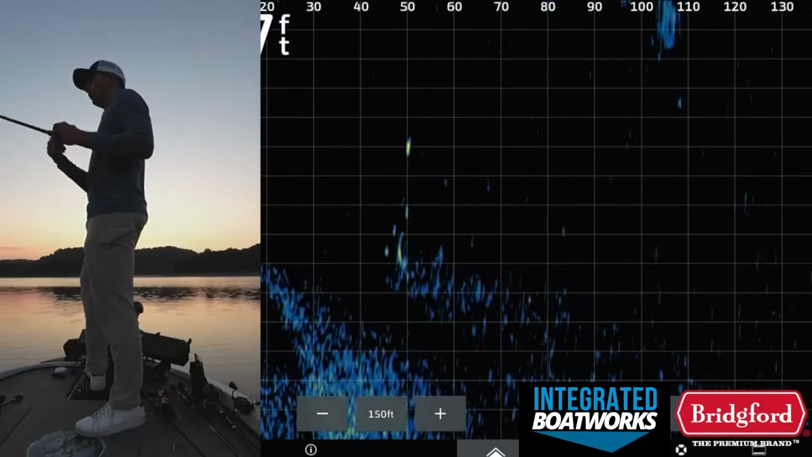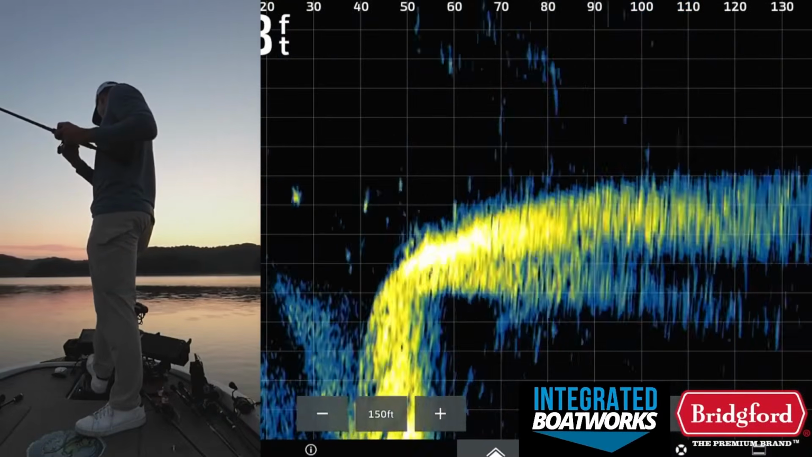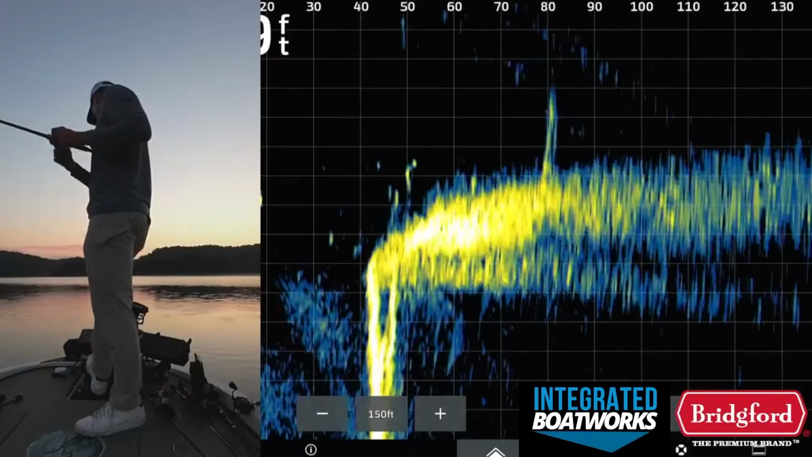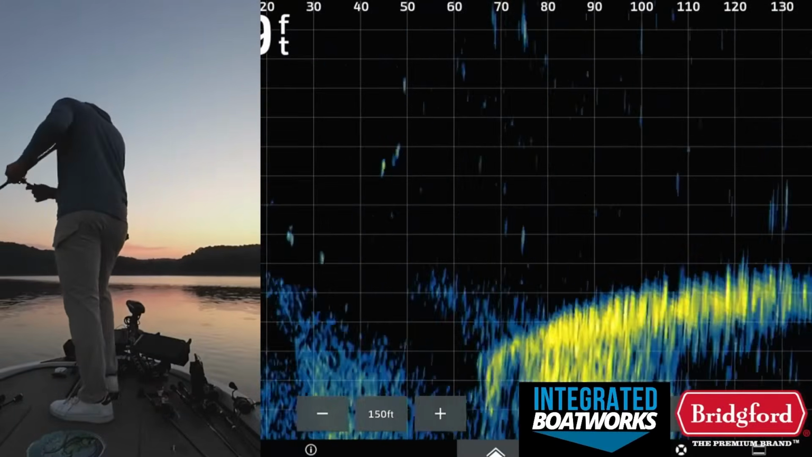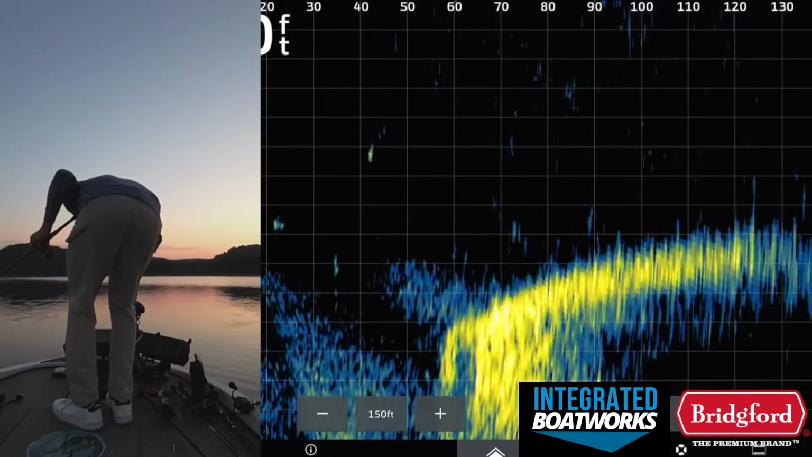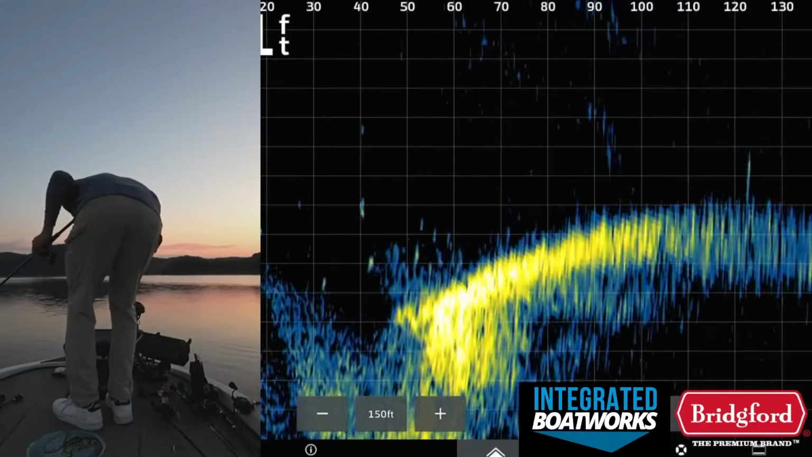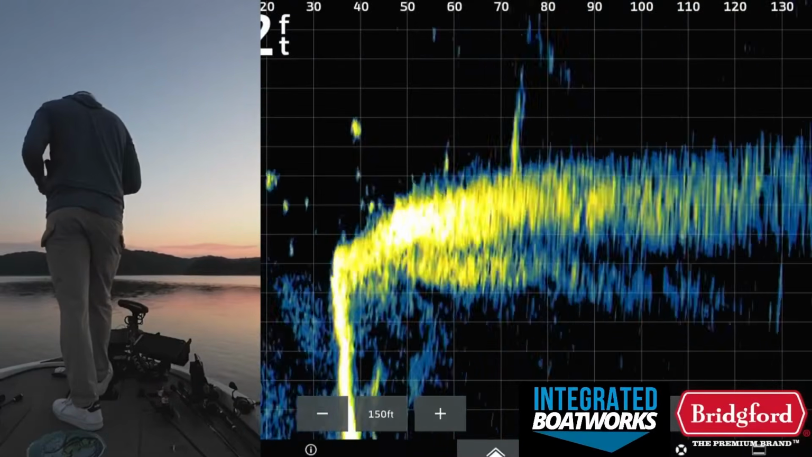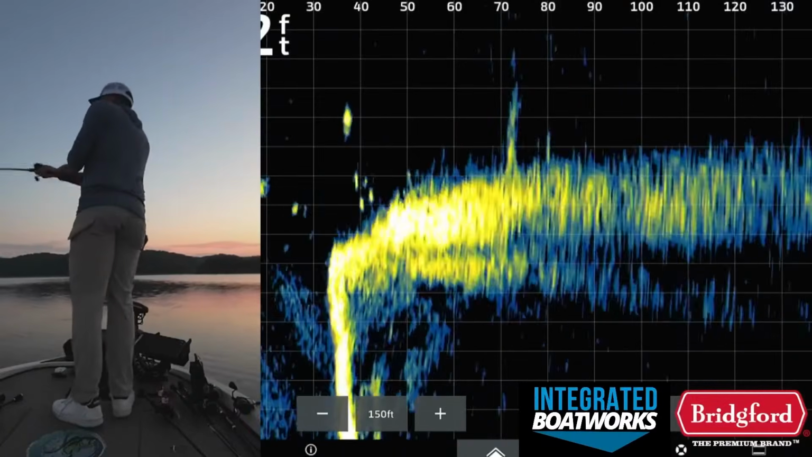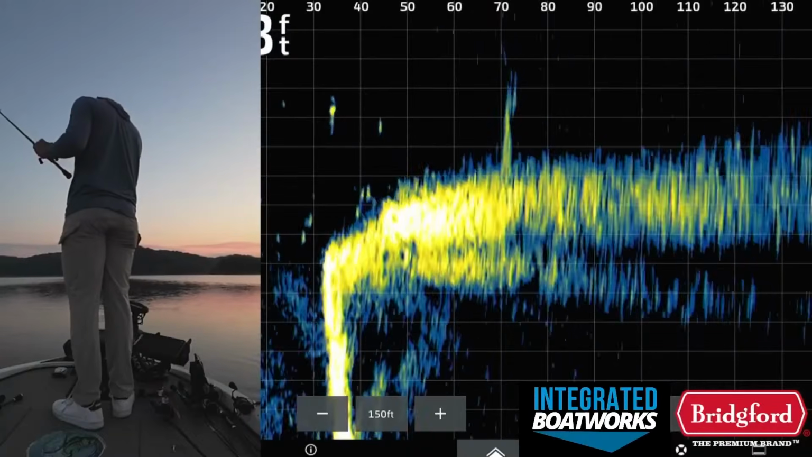I think I got too close to them maybe, but I can't get them to trigger, to bite. Those kind of look like bass, to be honest. And it's right on one of those waypoints I had, but I also was not thinking that they looked fantastic. They didn't look set up that well. There are some fish down there, but it doesn't look fantastic. There's that log at 70 feet that I marked earlier.